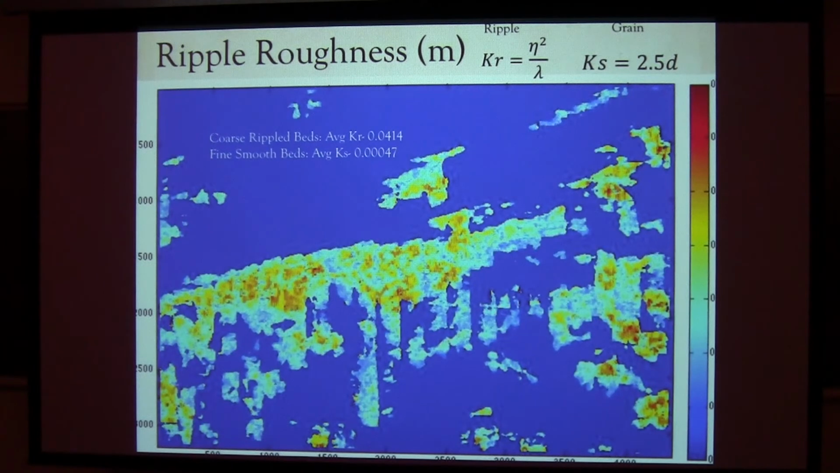Again, that's consistent with what we've seen in other areas where we see this difference between the rippled and the smooth areas. And so that sets up a steep gradient in turbulence, in that when sediments are put in suspension, the fine sands are going to get advected by, they're not going to be able to settle over this really rough bed because it's just too turbulent.